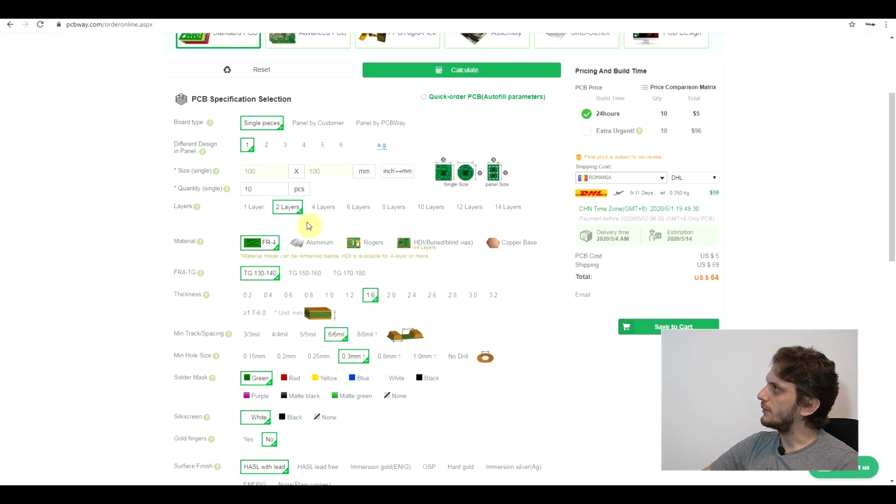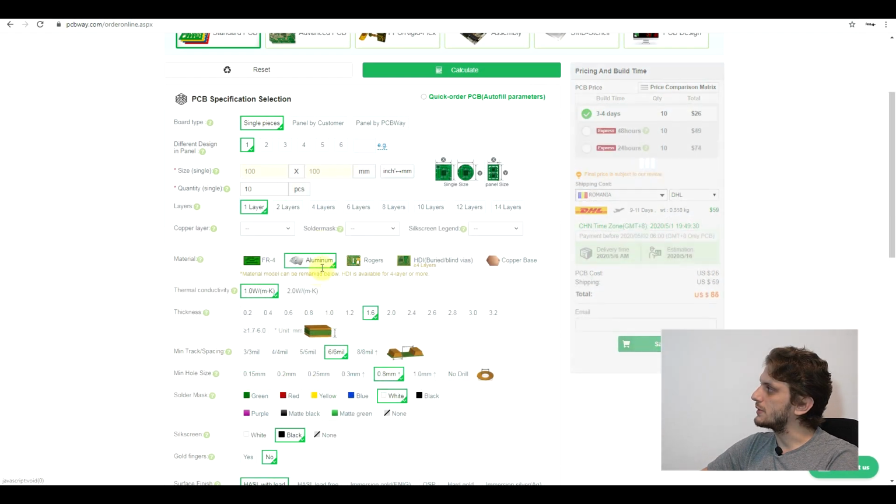So one of the things that PCB Way offers, other than the standard FR4 type of substrate, which is fiberglass epoxy, is aluminum substrate. And this, of course, is more expensive, so the one layer aluminum board is $26, so more than the $5 that you pay for the FR4 substrate, but this has much better thermal properties.